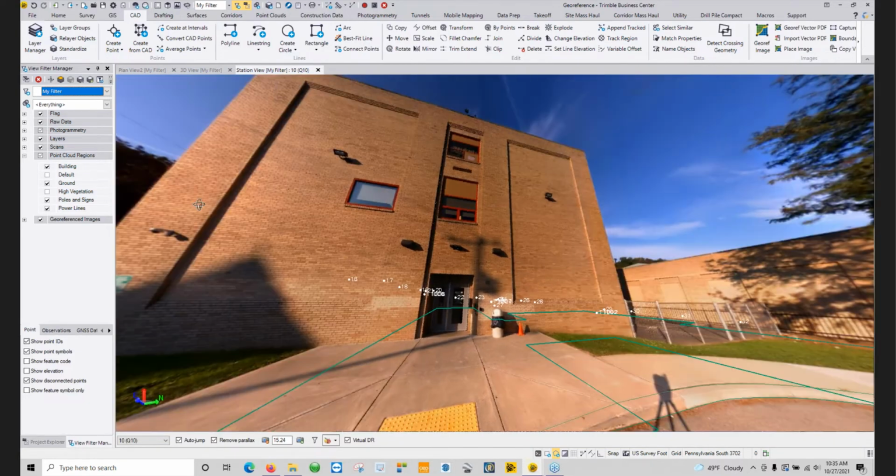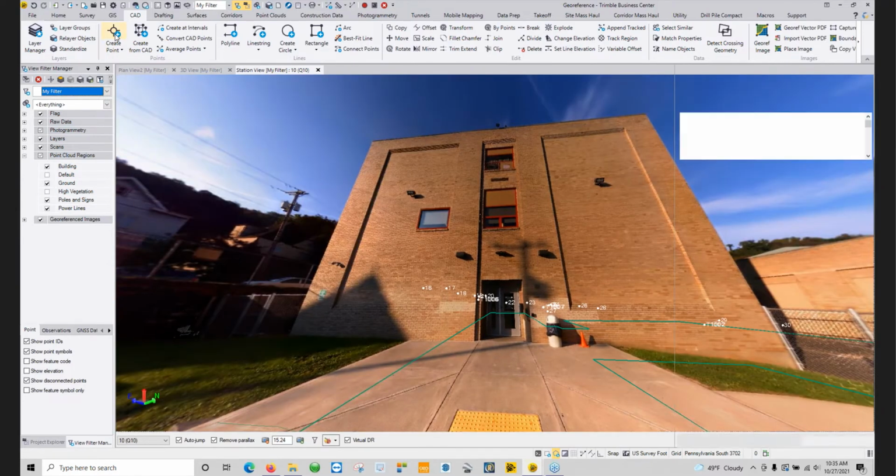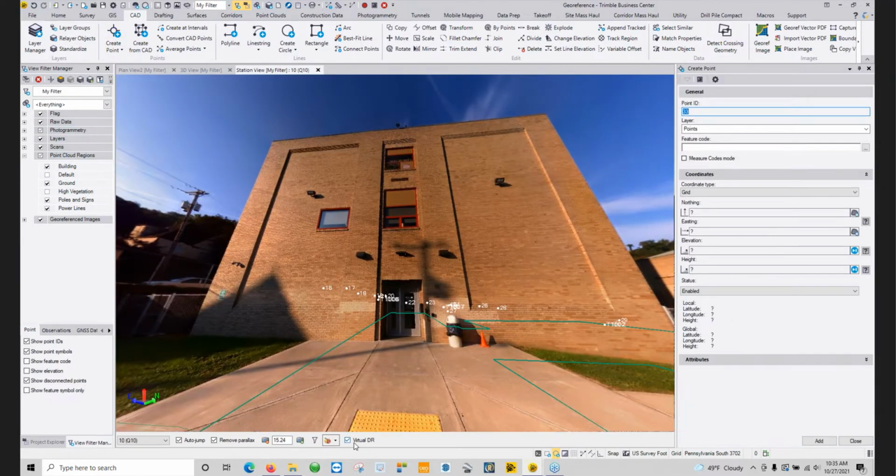So if I needed a building height shot here, for instance, I can go to create point, make sure, again, my virtual DR here is checked, give it an ID, give it a feature code, double click on my northing, go in, put that shot in. It's going to populate the northing, easting, and elevation. Hit add. Now I have that point up there showing my building height.